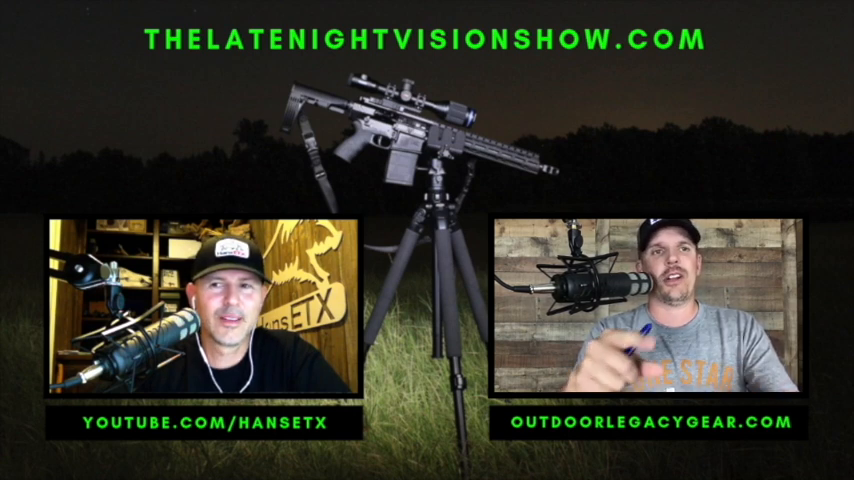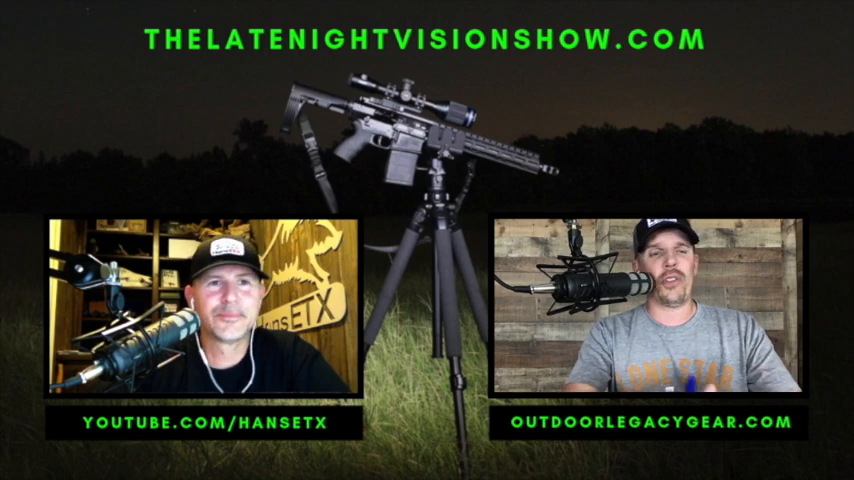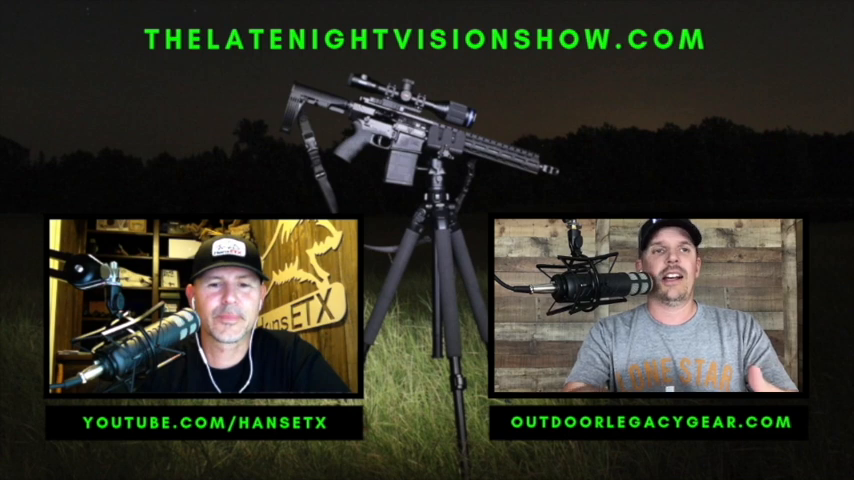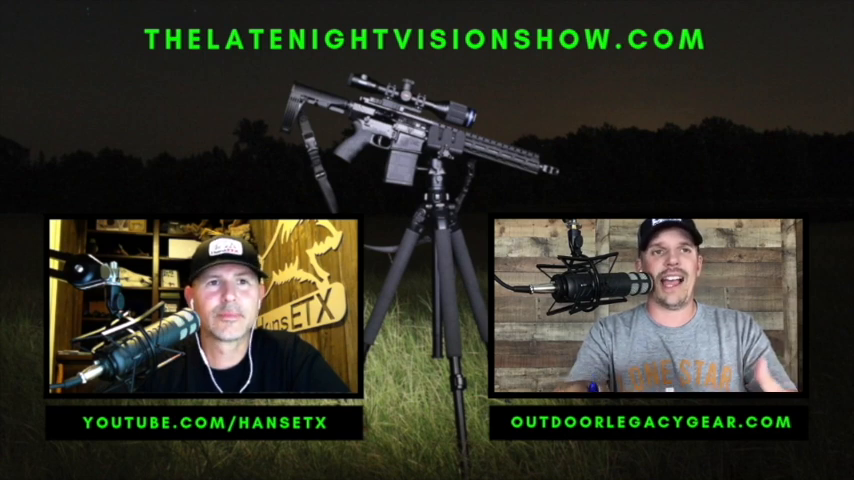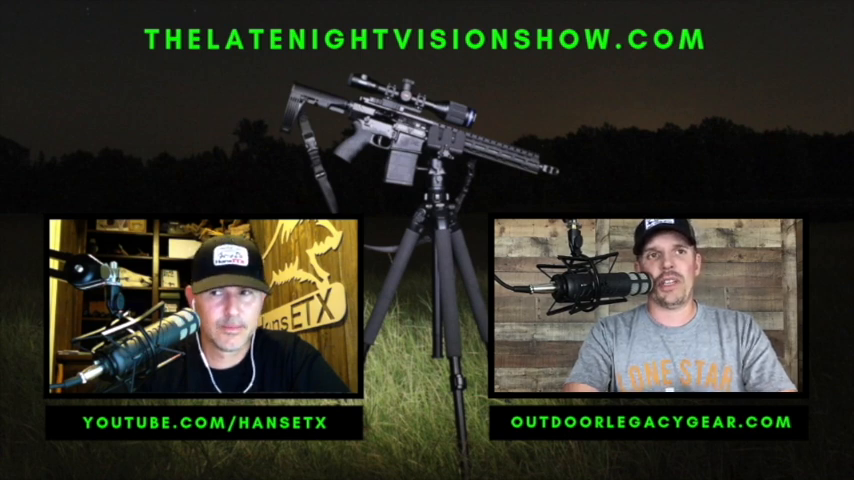That's not zooming the scope. That's not playing with the menus. All those things that you're going to be doing in the field, turning it off and on a lot, colder temperatures, using the functions and menus, all that uses processing power, and it's going to burn more battery. But 10 hours on the bench is outrageously good.